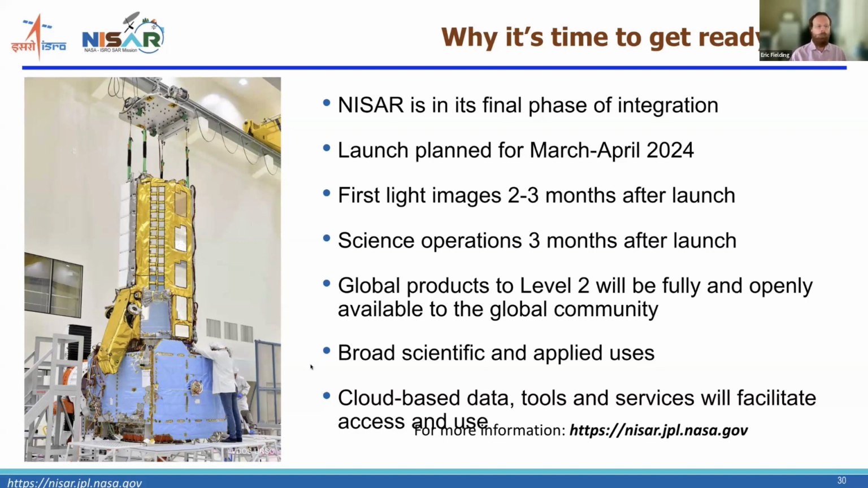So the key thing will be obviously when the launch takes place. We don't know the exact date yet. That's up to ISRO and their rocket launch system. It will be launched from the Indian site on the east coast of India.